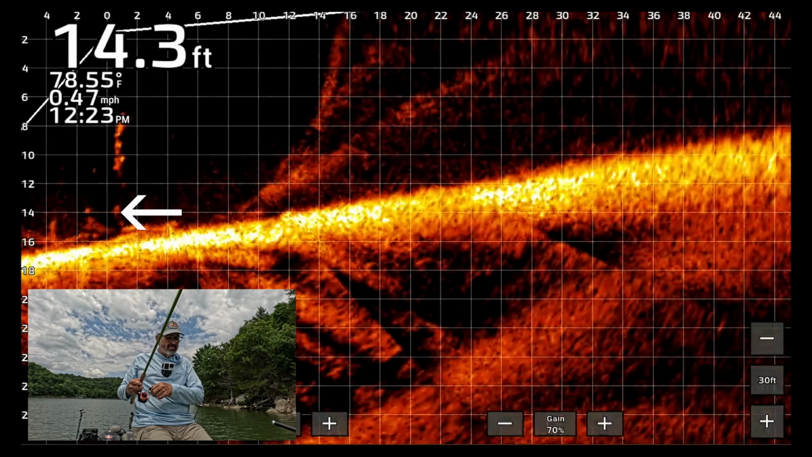The flashes you're seeing on the Live Scope screen are due to crosstalk from the other units being turned on. I currently have the ghost reject turned off because I'm targeting fish in that area. If the ghost reject is on, it diminishes the strength of the image of the bait as it goes through the ghost tree area. My ability to keep the Live Scope pointed at the bait, well, that's a different issue.